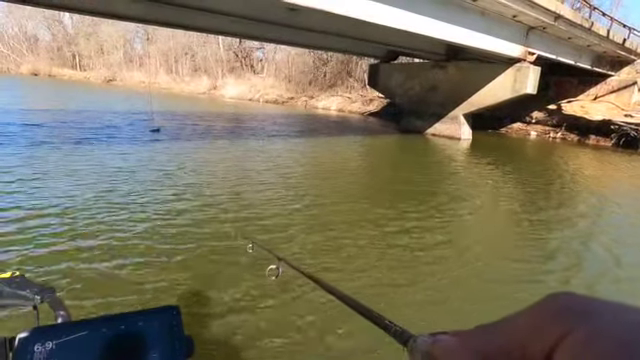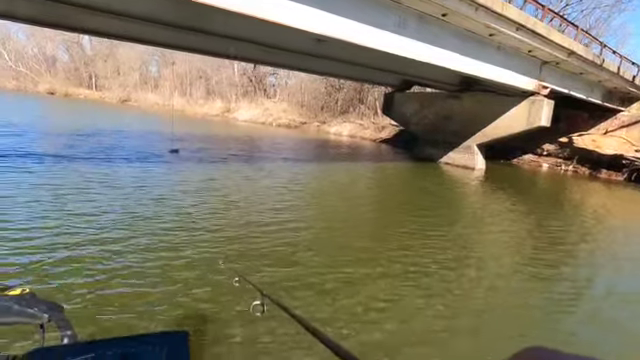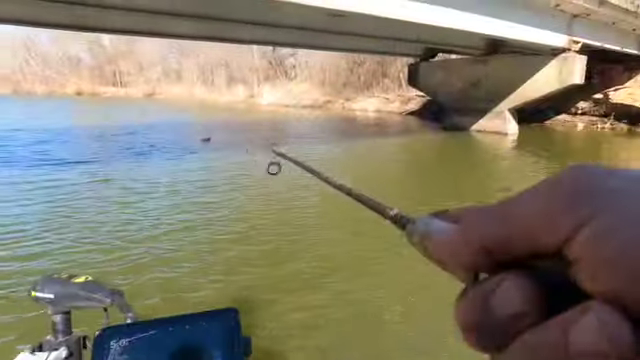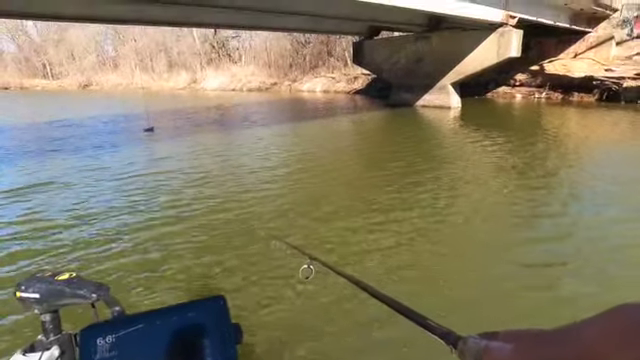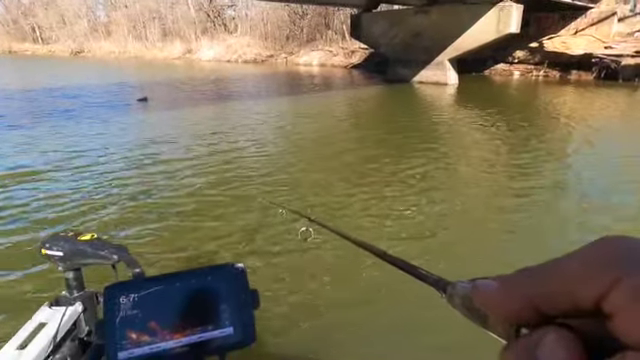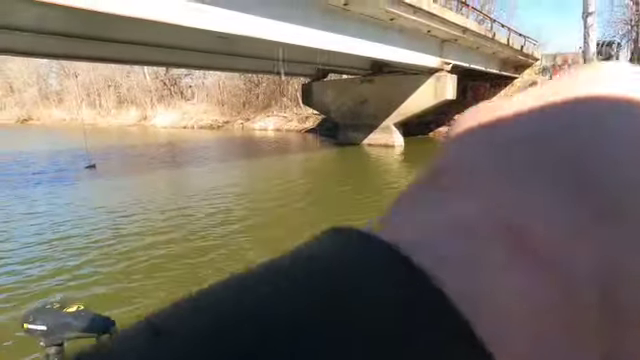I use a little bitty jig, smaller than a 1/16 ounce sometimes, just because that's what works for me here, especially at this time of year. When it gets warmer, I'll use bigger jigs, but right now this is what gets the job done here.